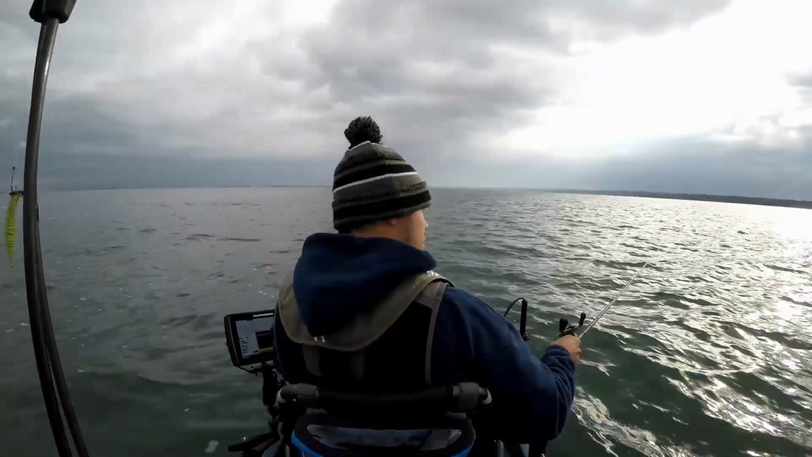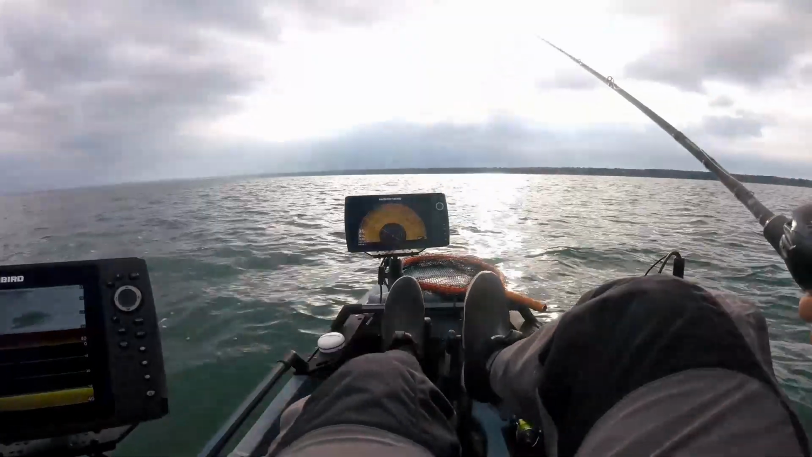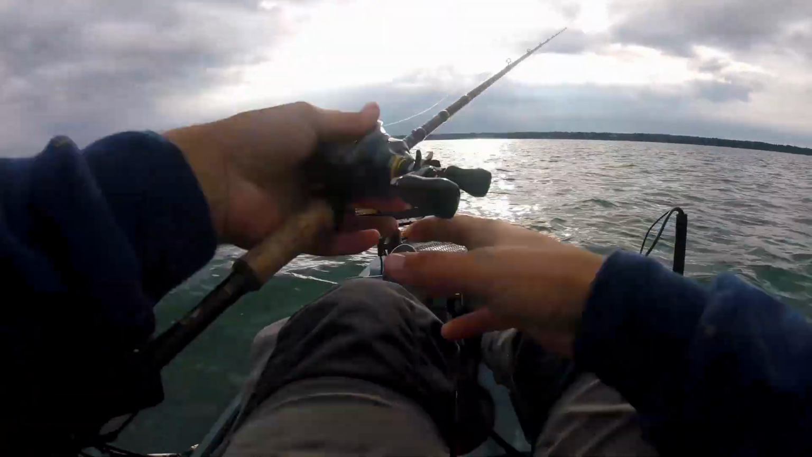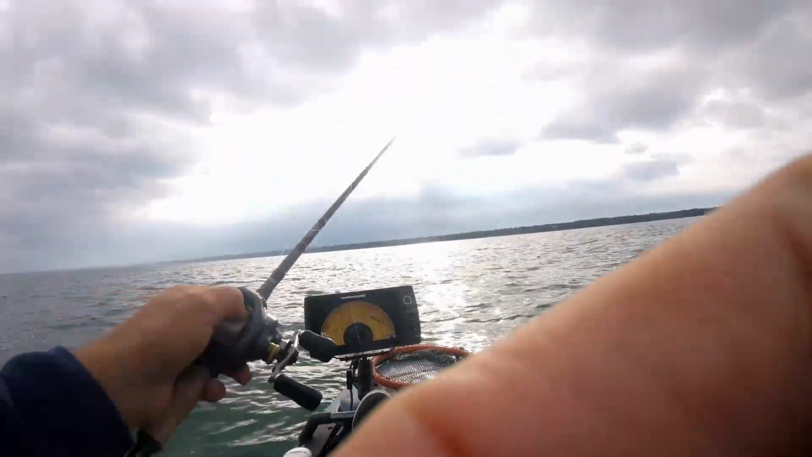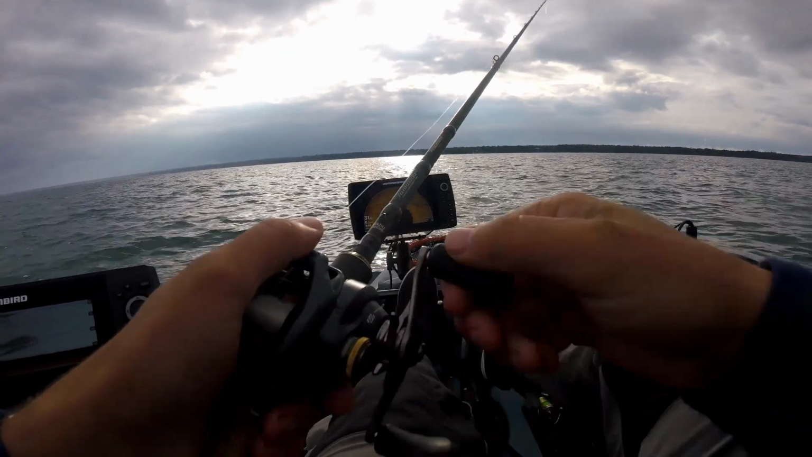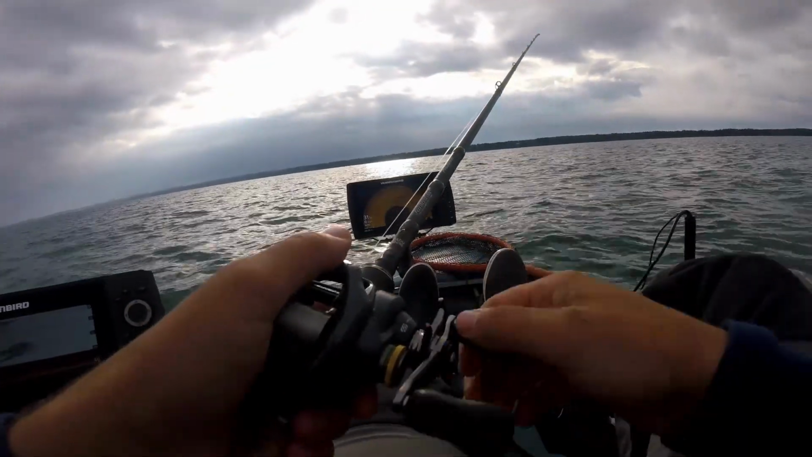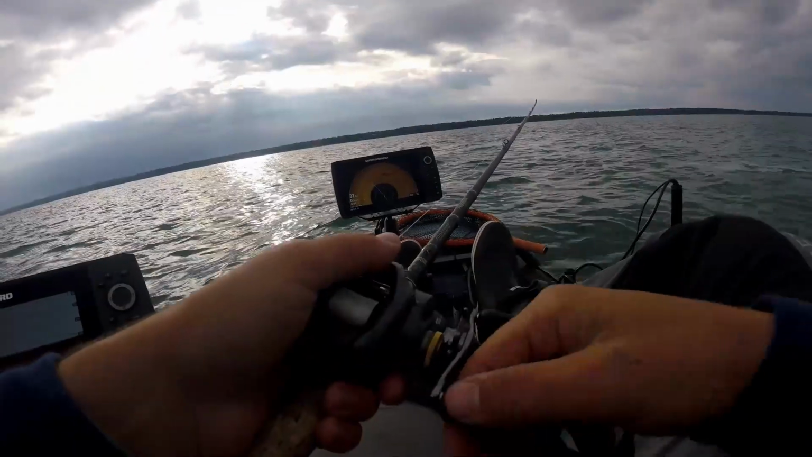Throw this puppy. Switched up to an A-rig. Gonna let it go on the bottom. You guys can kind of see that. See the shelf right here. There's a little shelf on my 360. I'm gonna bring it right along it, right through the school.